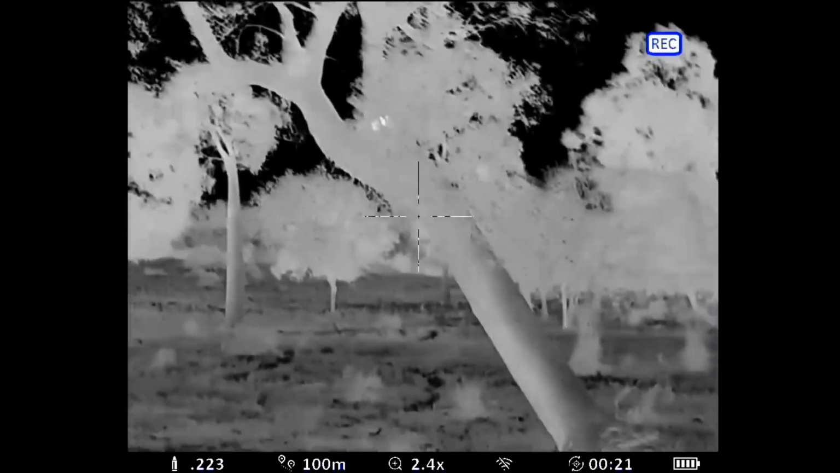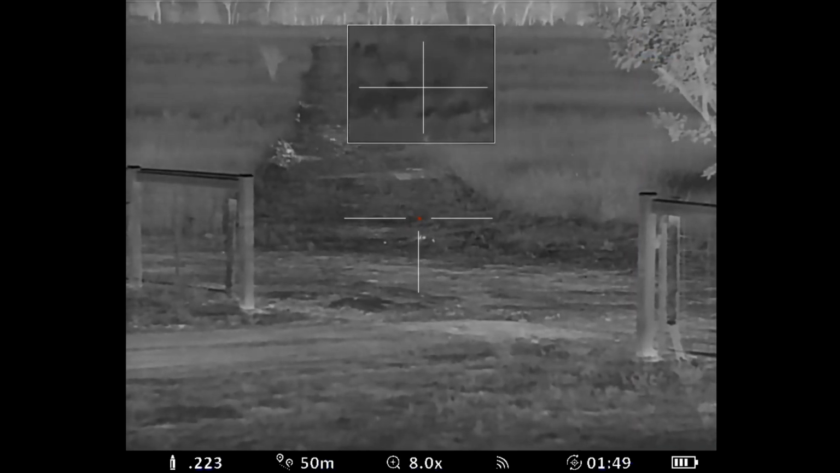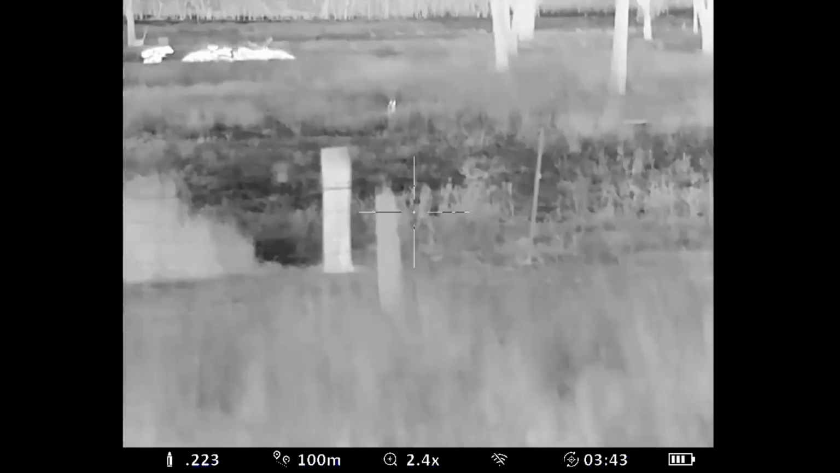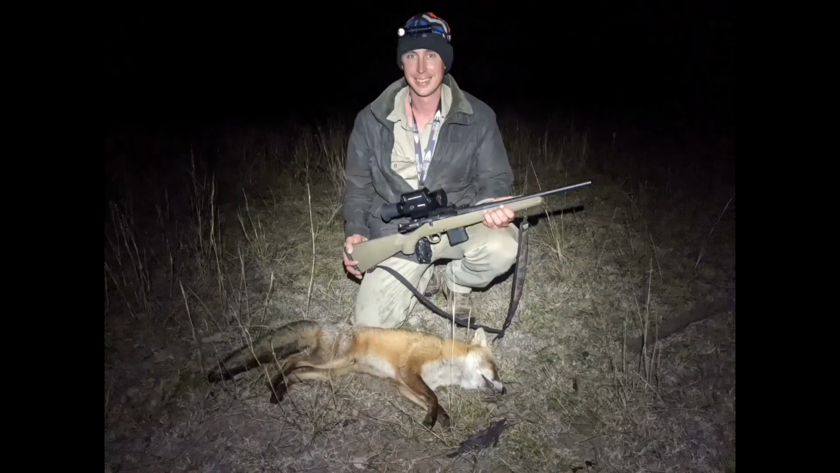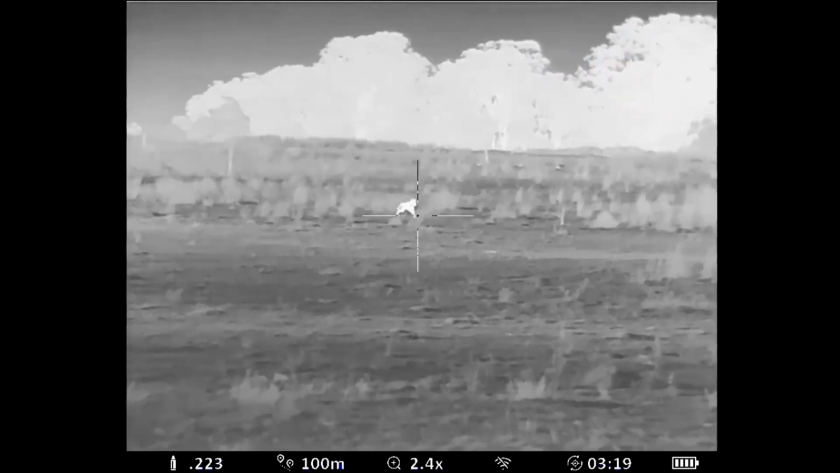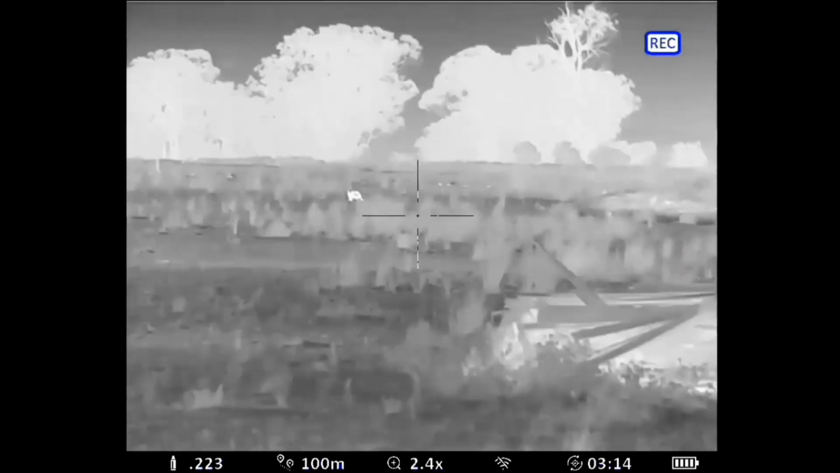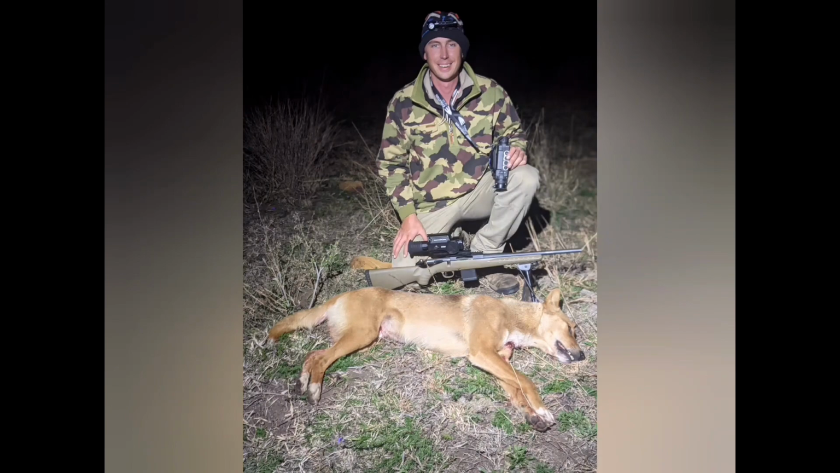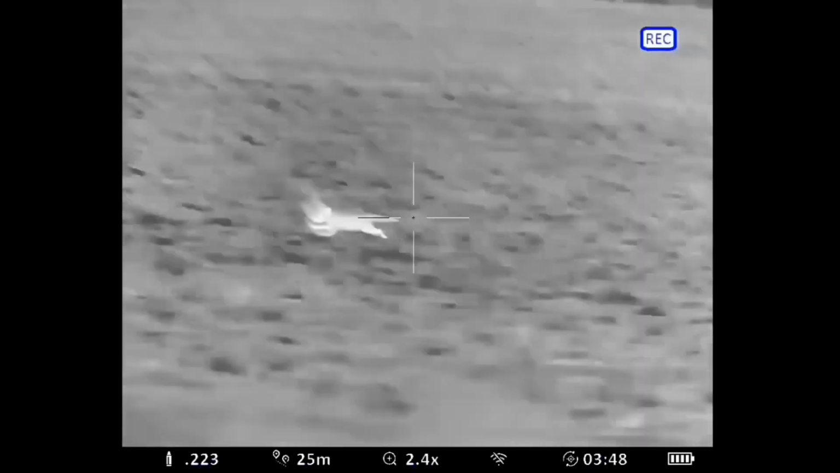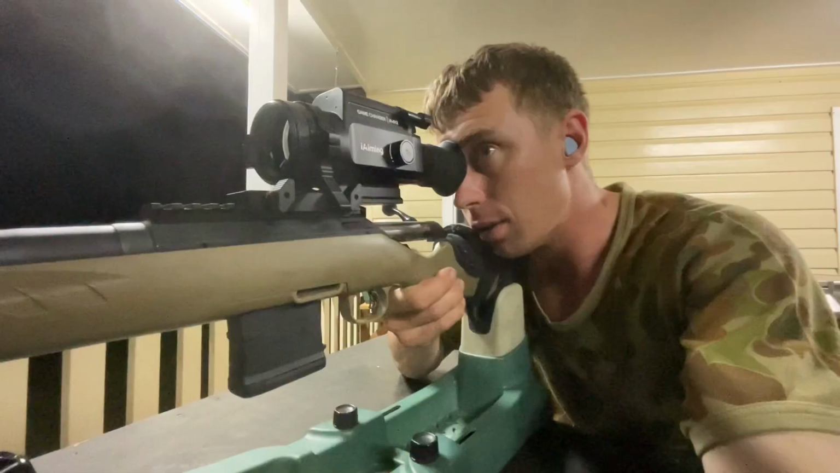It's very hard judging distances at night with the thermals, but you get the hang of it a bit. The more you use it, the better you get, but most of the time you're only guessing. But there are thermal binoculars available with rangefinders in them, but I haven't had the privilege of being able to have one of them yet, but we'll see what happens down the track.